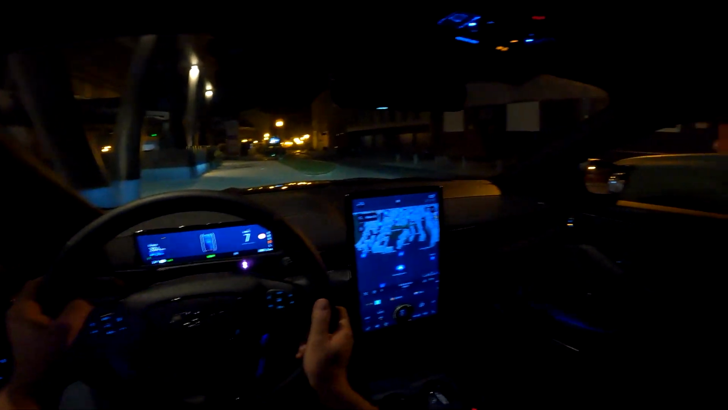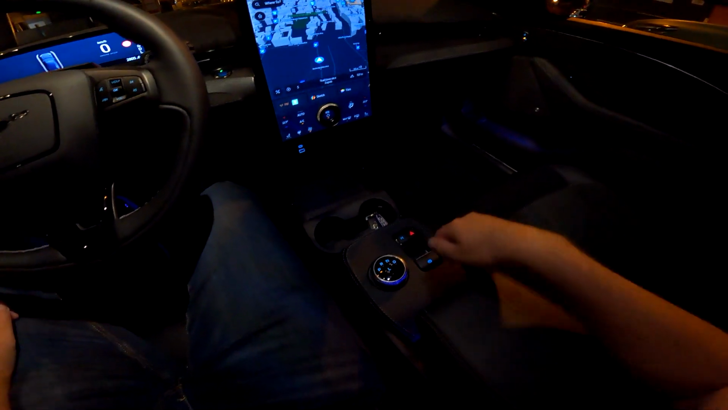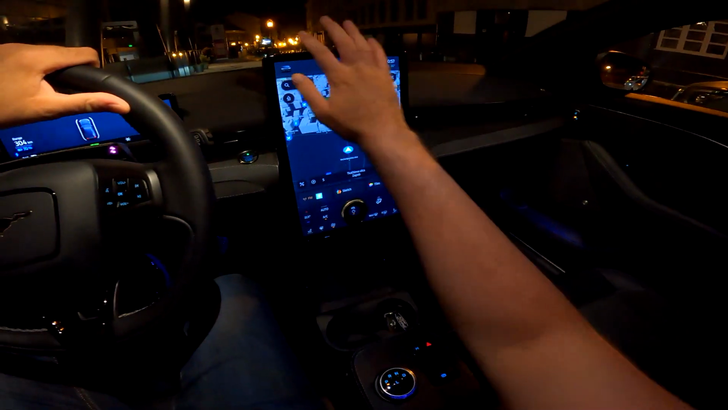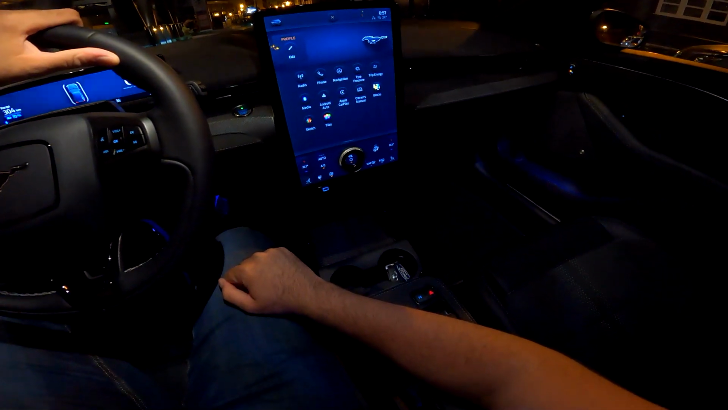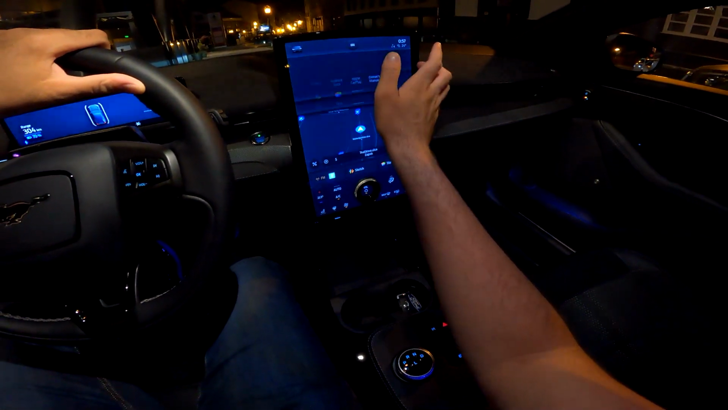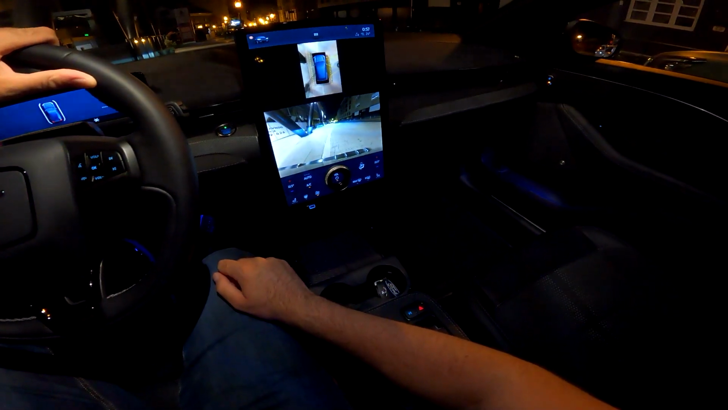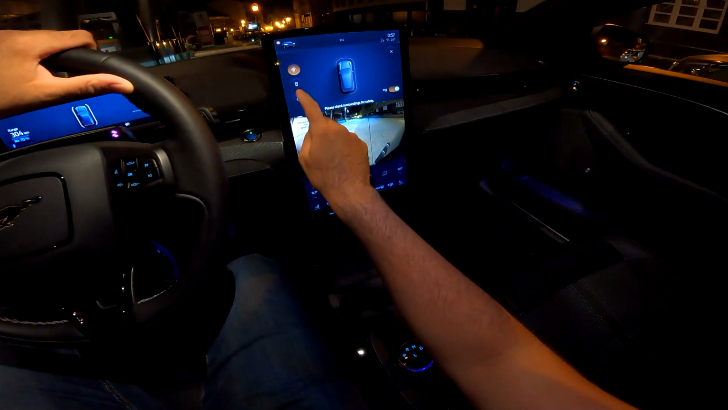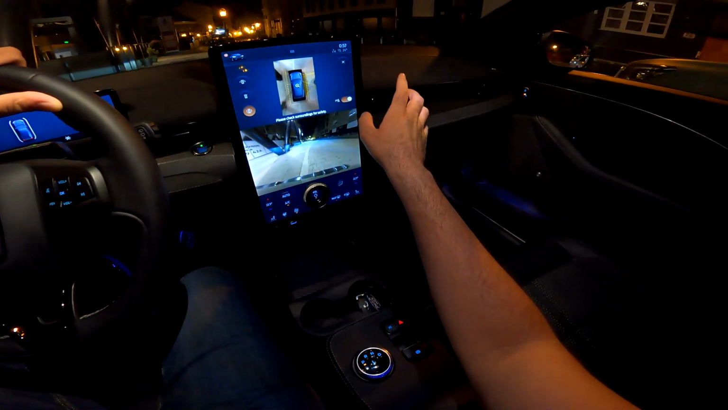Alright, let's stop. Turn on the lights, put it to park, and yeah, now I wanted to show you a bit more of this infotainment system and the settings that you have. These are the car settings, camera view. You can put various views and options here.